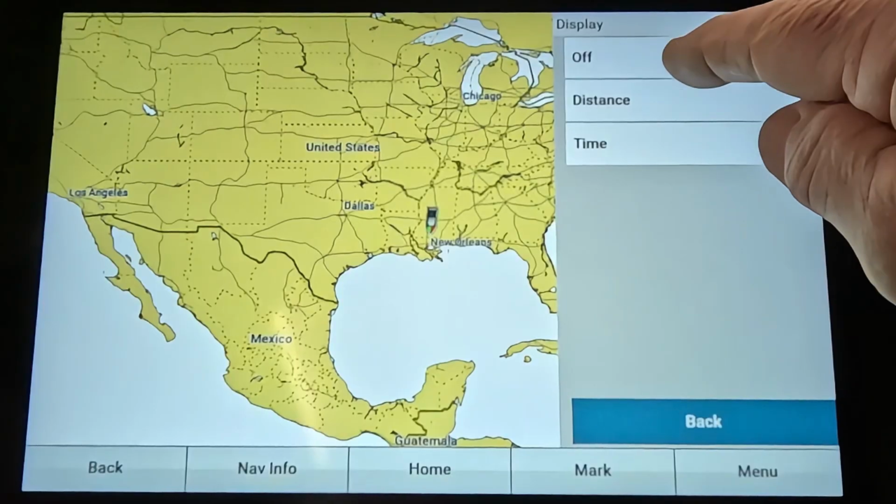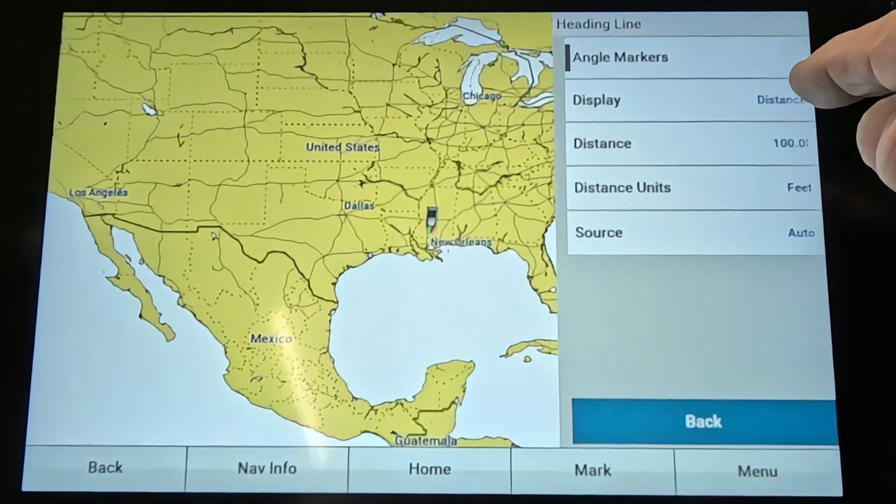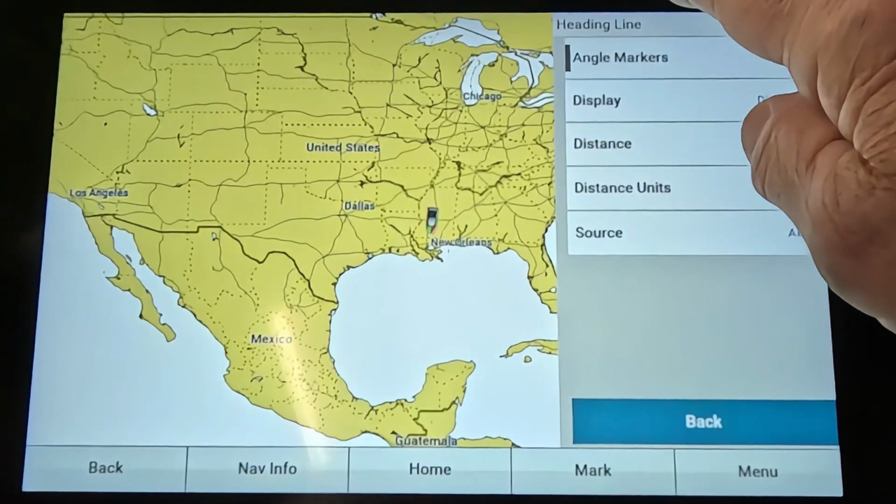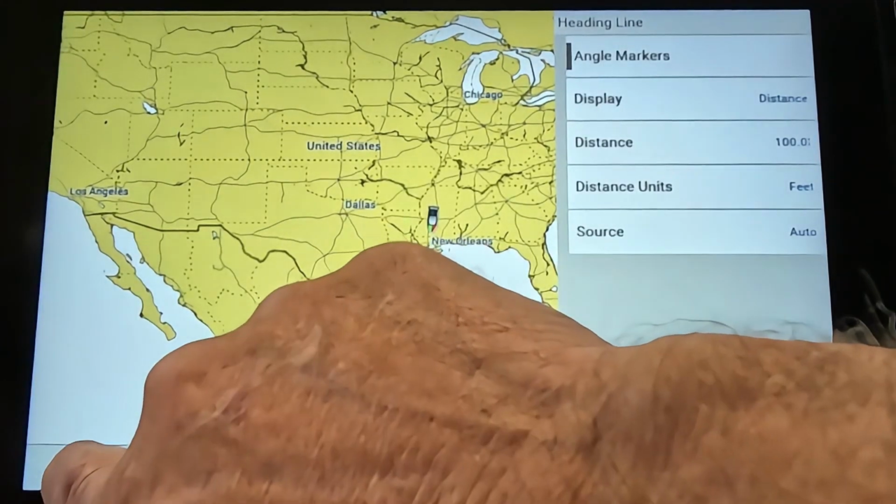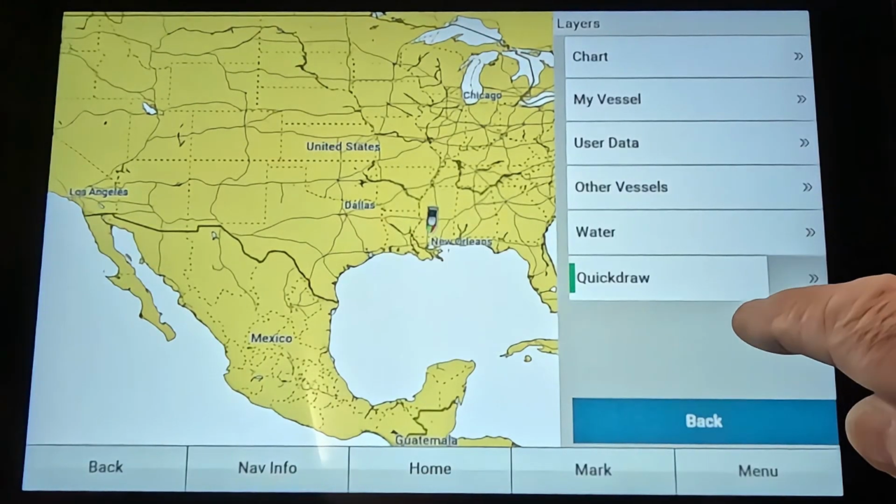When you do that, I put mine on distance, which is already on there, and I like to keep mine at 100 feet. It comes default already at 100 feet, and I don't turn my angle markers on. You can play with that if you want to. I don't use that, so hit back, quick draw.